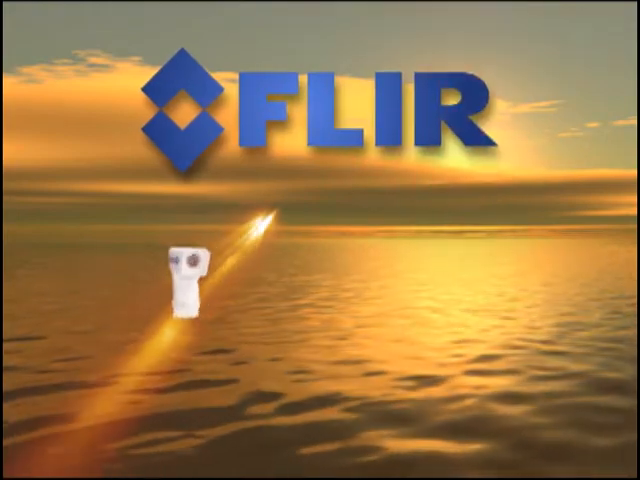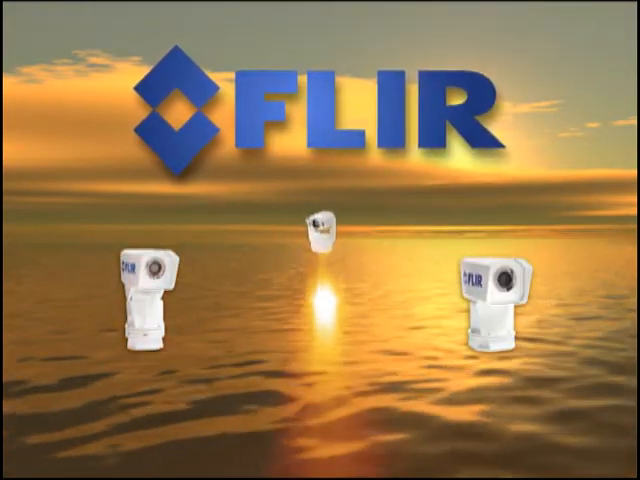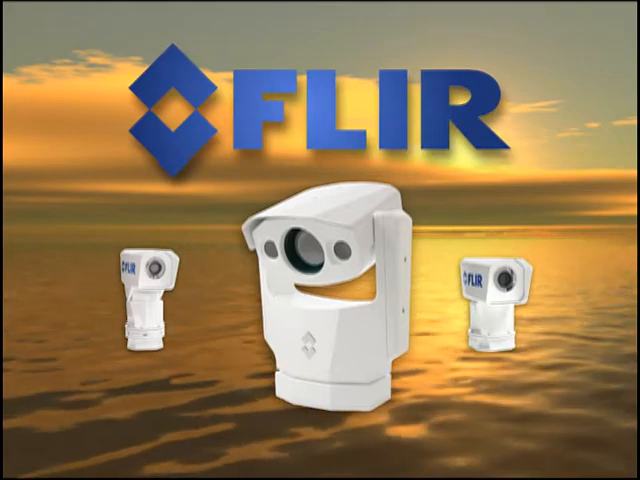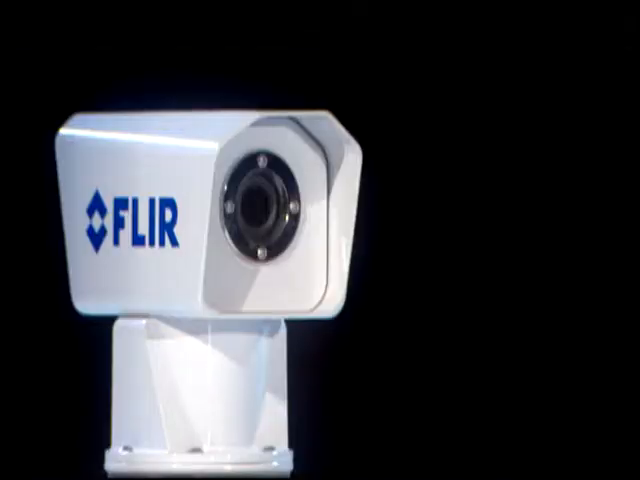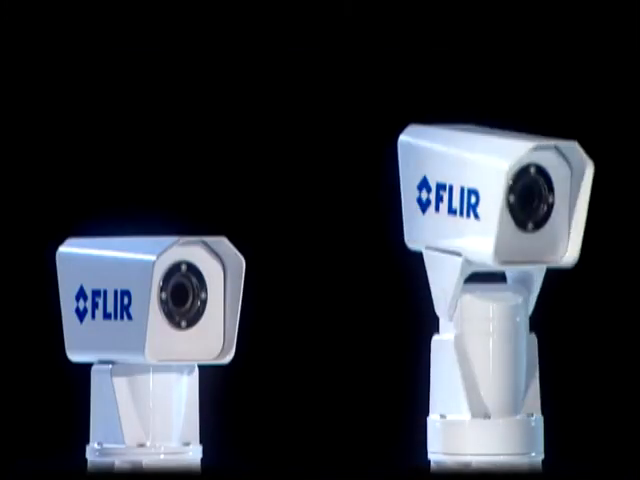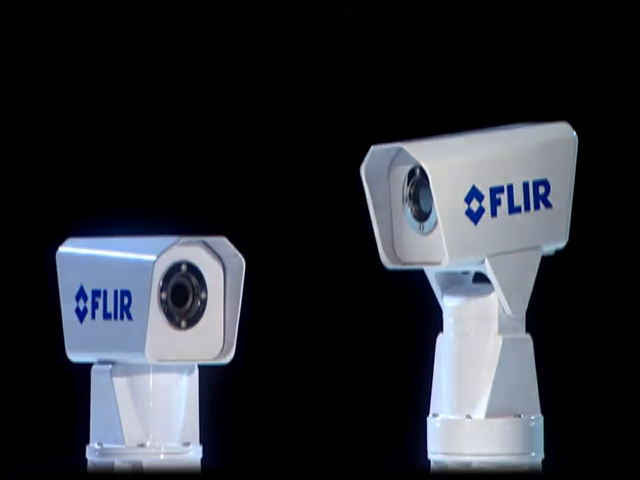Flir Systems, the world leader for thermal imaging, markets a full range of cameras which are especially developed for maritime applications. The Navigator is an economical thermal imager. Prices start at only €3,950. The user can choose between different versions of the Navigator, fixed mounted or pan tilt.